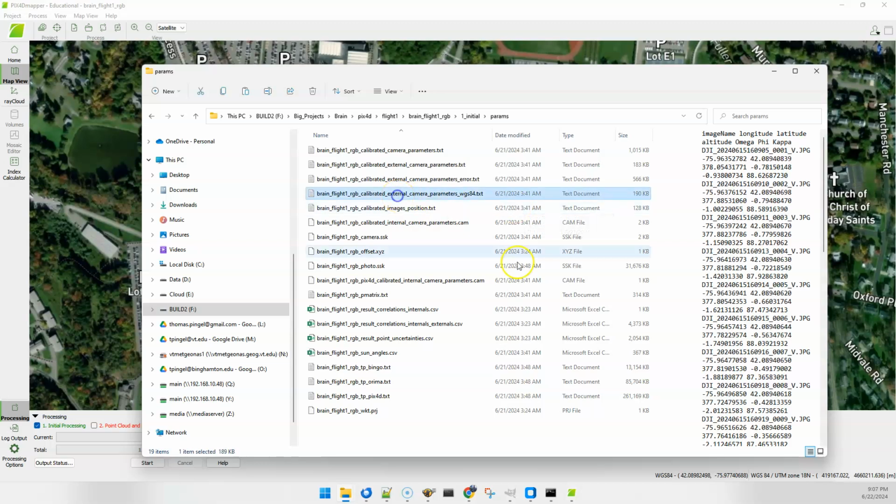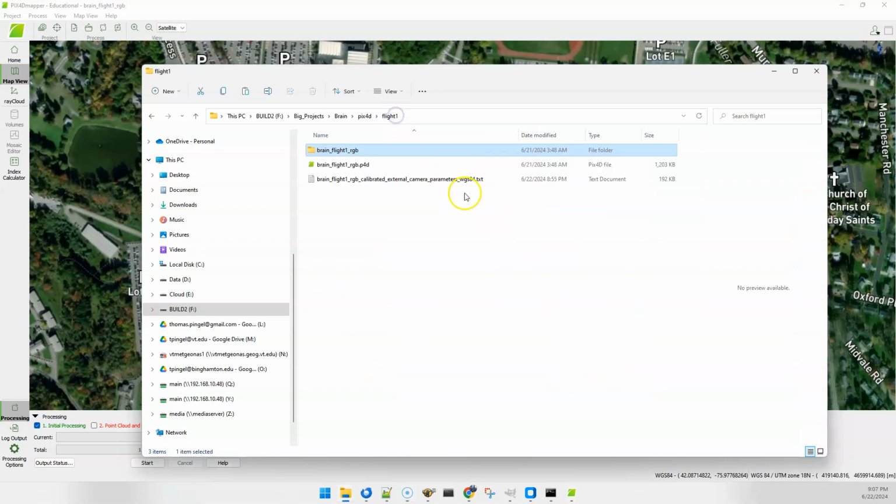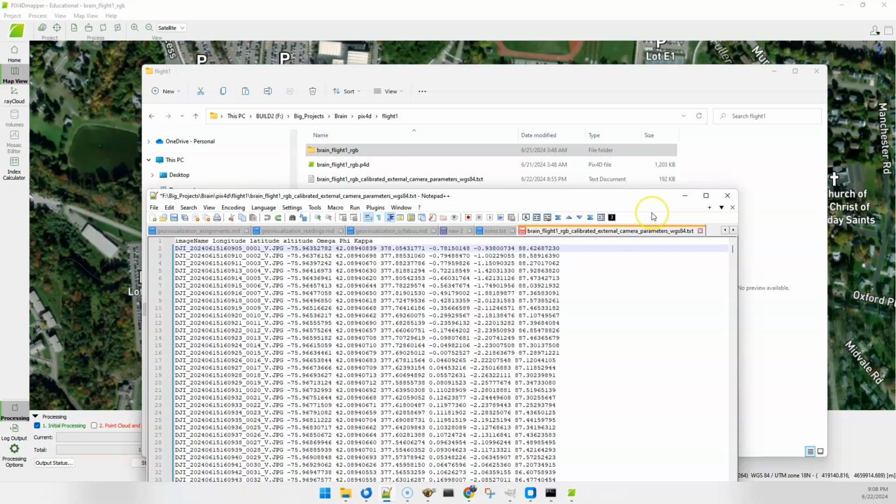So the file that we're interested in is this one, and you can see from the preview that we've got the name, not the path, which is nice, but just the name. These are the RGB JPEGs, longitude, latitude, altitude, omega, phi, and kappa. So pretty much everything that we need. What I do with this is I copy it and I place a copy of it right here, and then this is the copy that I edit.